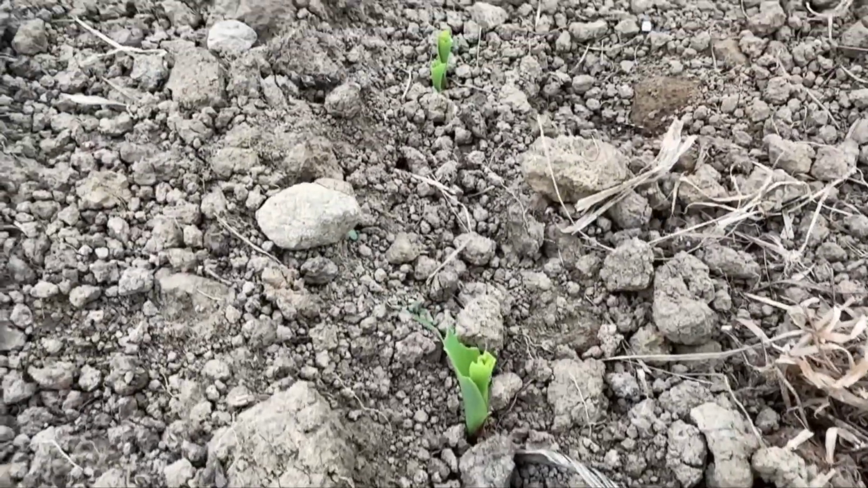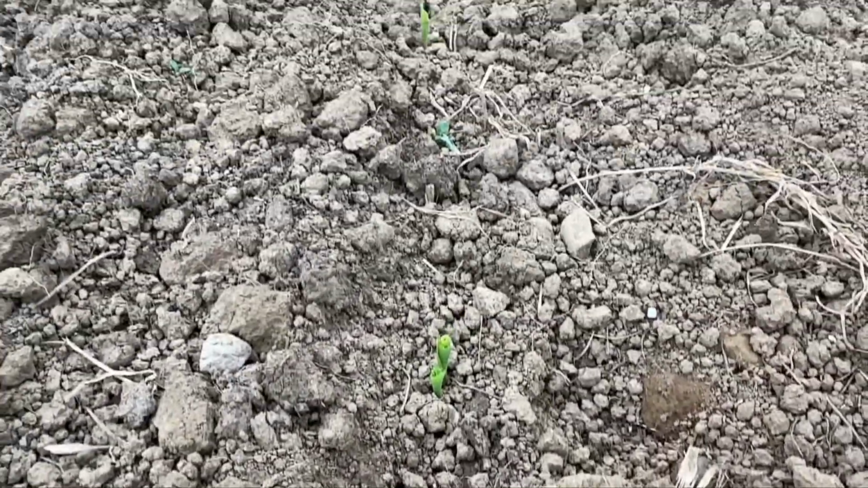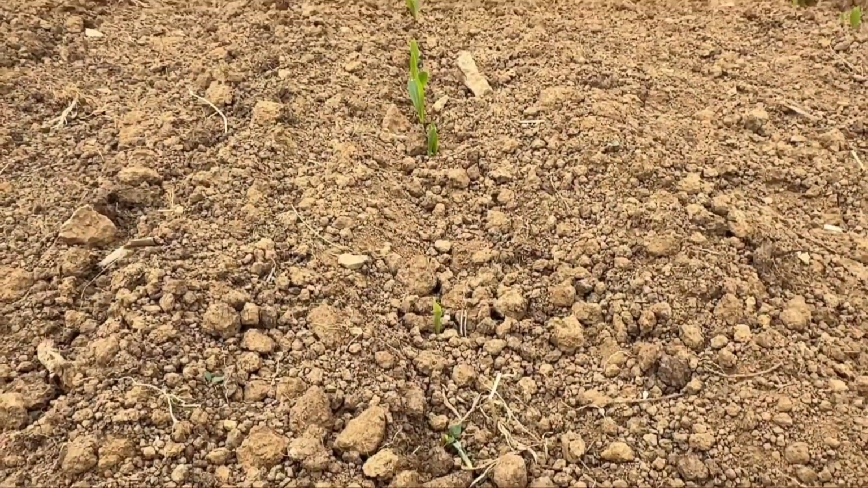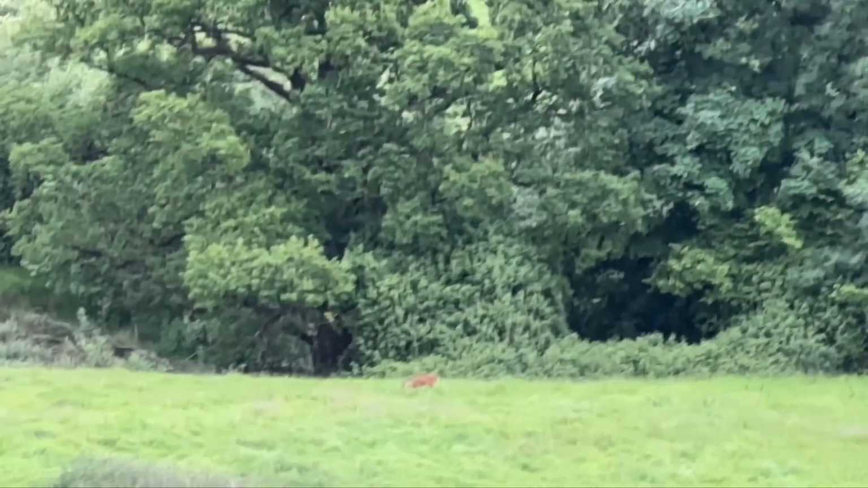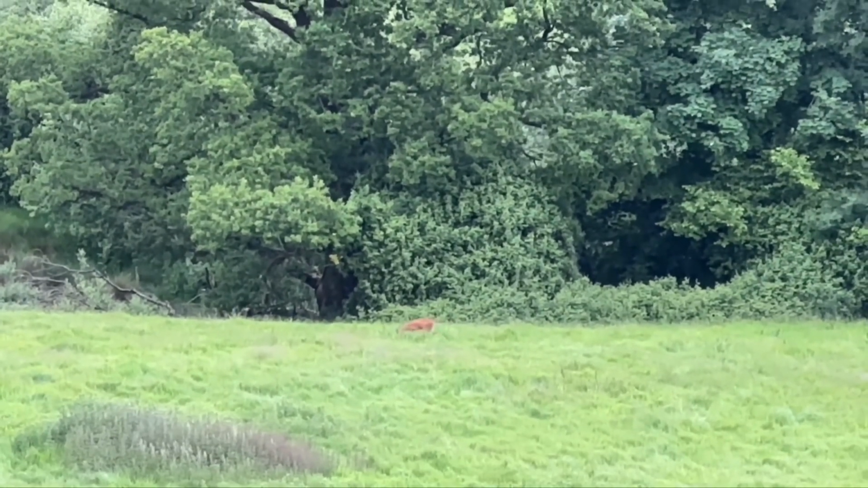And this is why we're here. Our brand new maize, currently being nibbled by deer. As we came back together with the buggy, we've seen this chap.